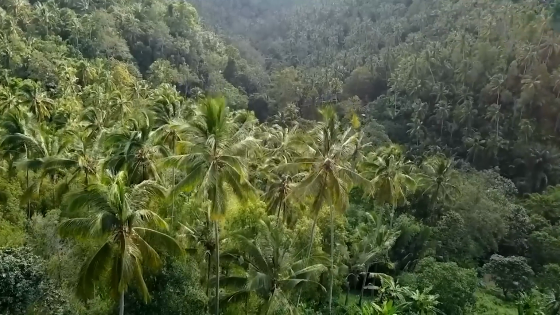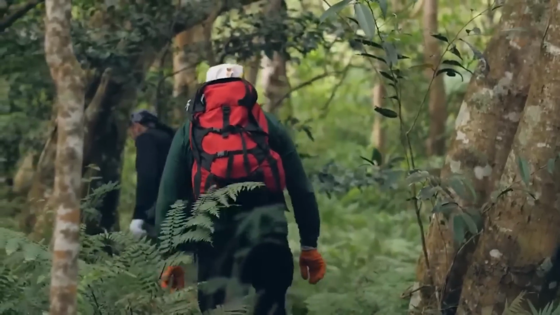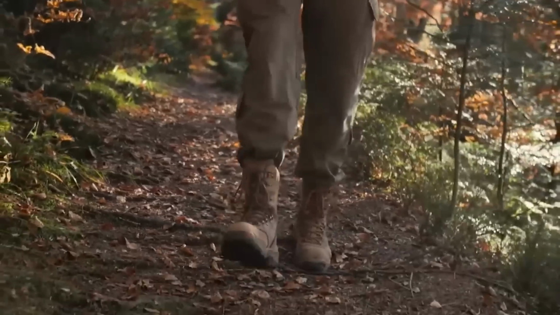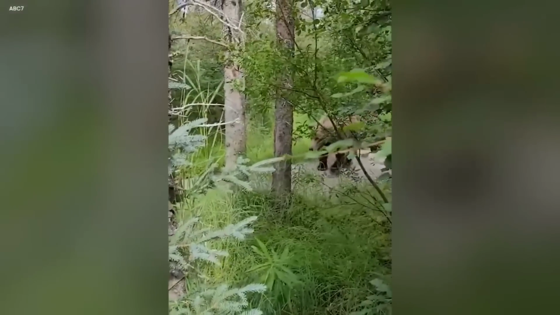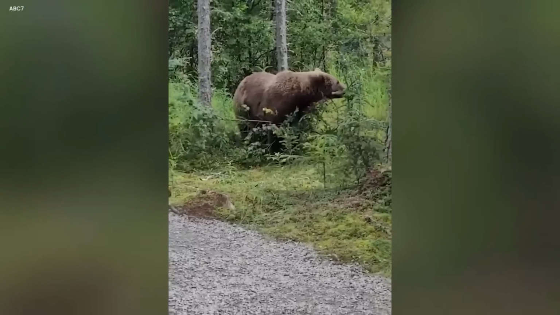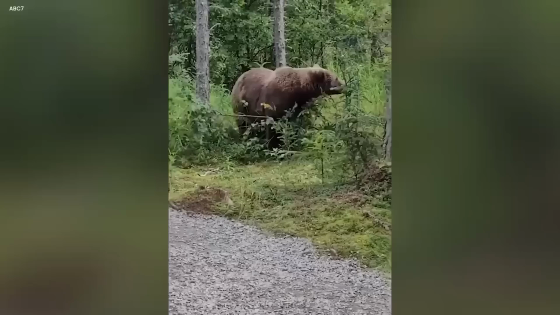Bear encounter. Once in a big wild jungle, two familiars decided to explore. They walked among tall trees and twisted vines, feeling excited about what was ahead. As they went further, they heard a noise in the bushes. Suddenly, a huge bear came out, its fur shining in the sunlight. The hikers got really scared and stood still. The bear was more curious than mean.